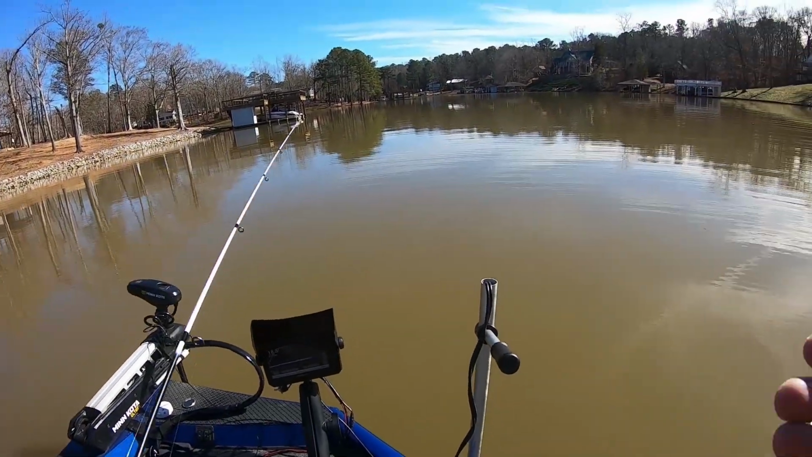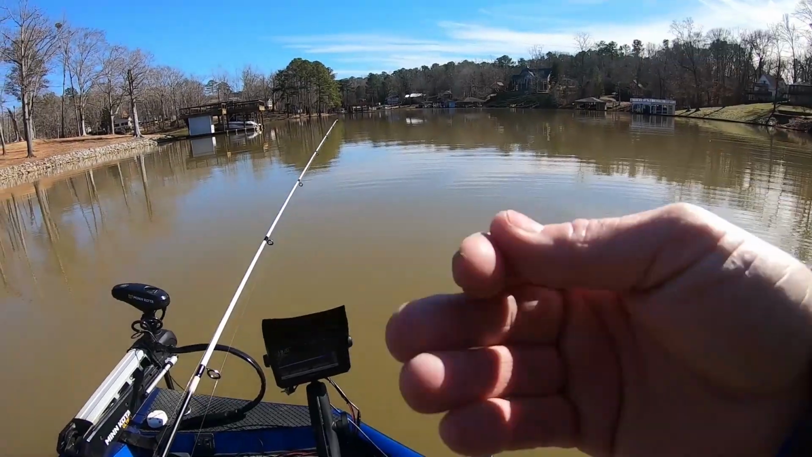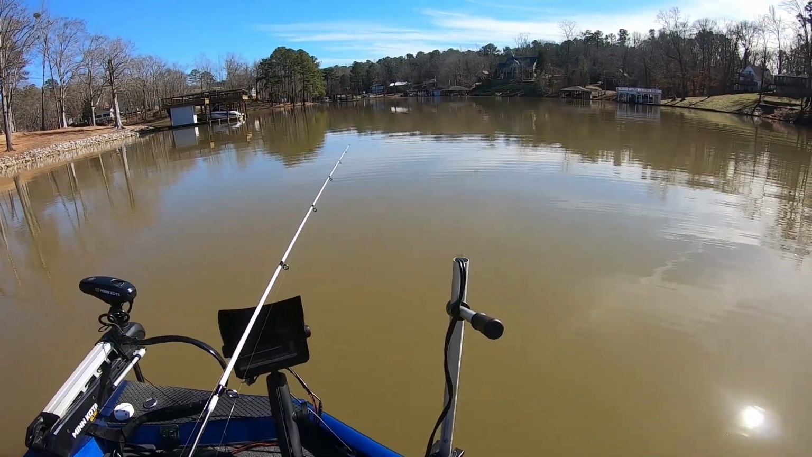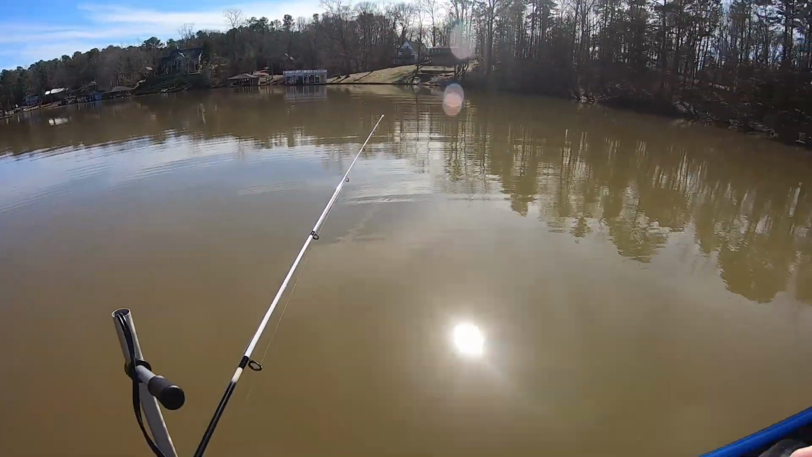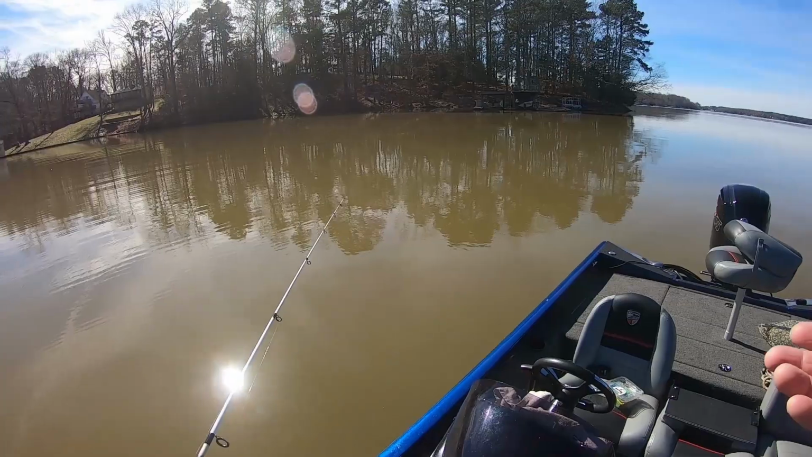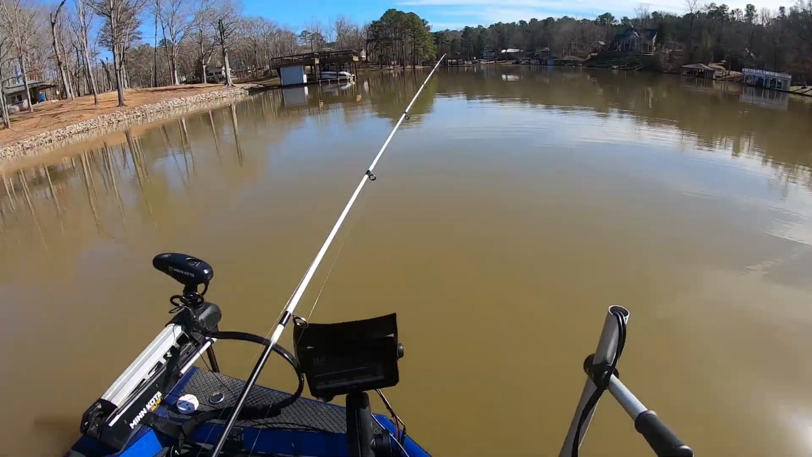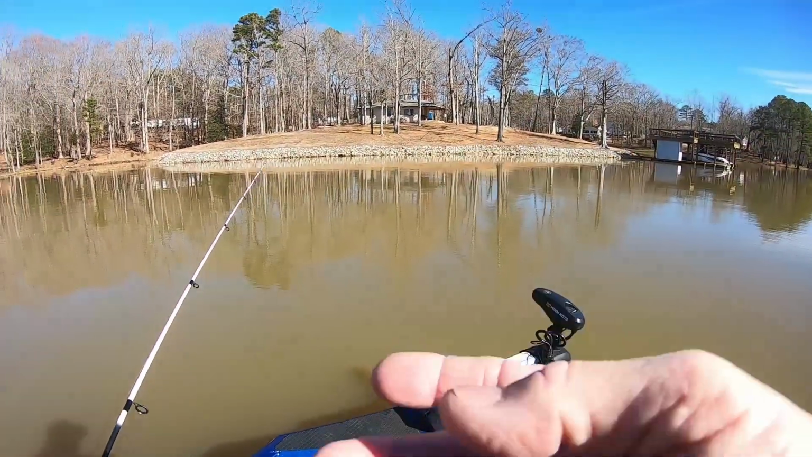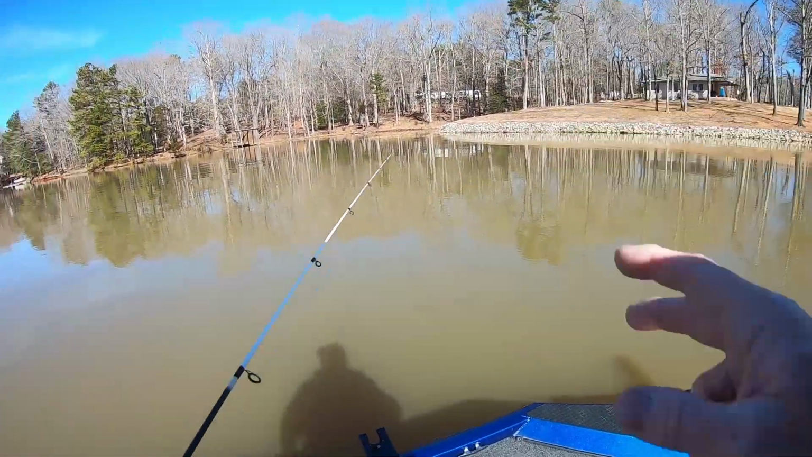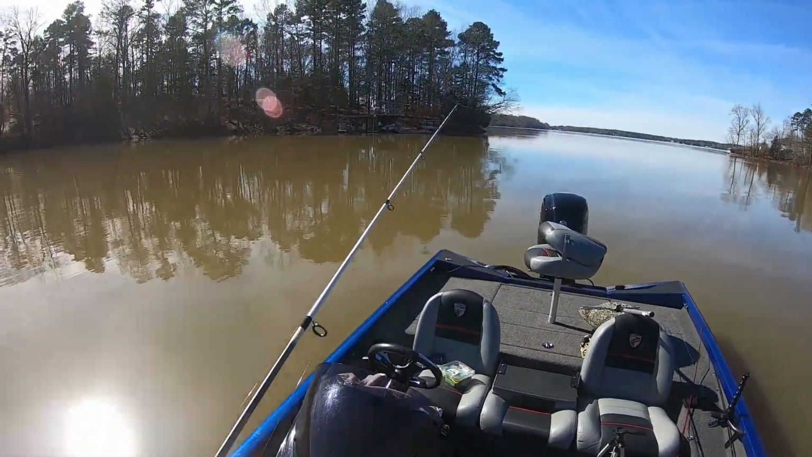Being that it's been so cold, the crappie have moved a lot. Where I'm at now is where I caught two 2-pounders a couple weeks ago. They weren't piled with fish, but there were a few fish in here, and quite a few small fish. I've seen 2 fish today, and I've been out here 45 minutes. I've been running around in circles, just running out here, going to the mouth of the cove, and coming back.